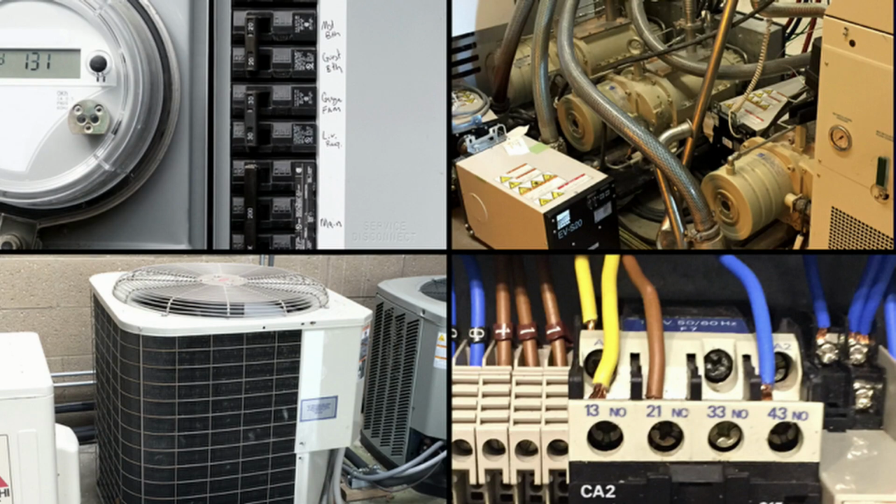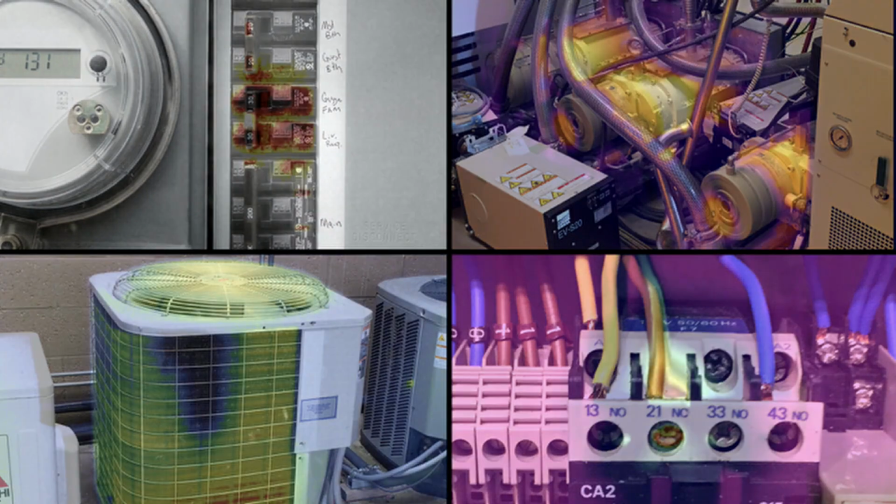But if you actually start looking at what the thermal data tells you, you may not be so sure of how safe you are. You can see electrical panels in the upper left-hand corner that are overheating and may start a fire. You see on the bottom left-hand corner your air conditioning motor is about to go. I mean, this could be air conditioning motors for this entire building. If those all went, maybe not on a day like today, that could be a big issue.